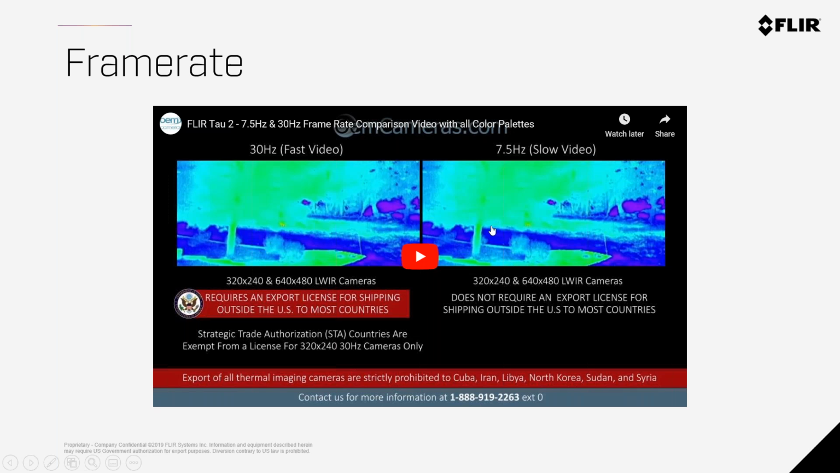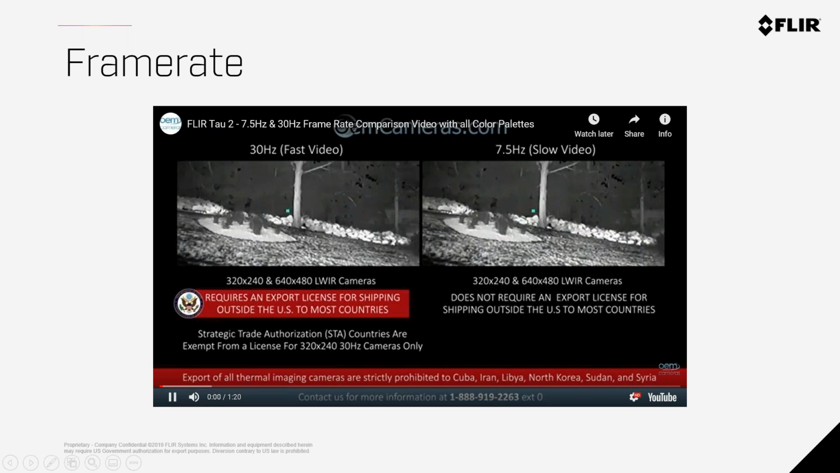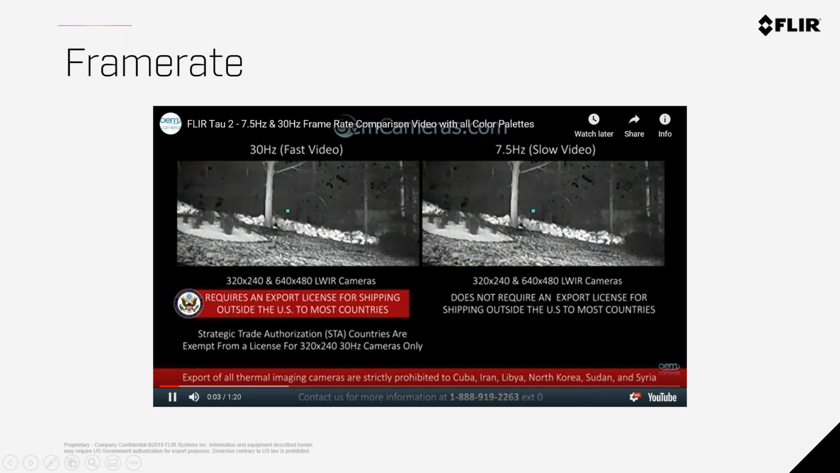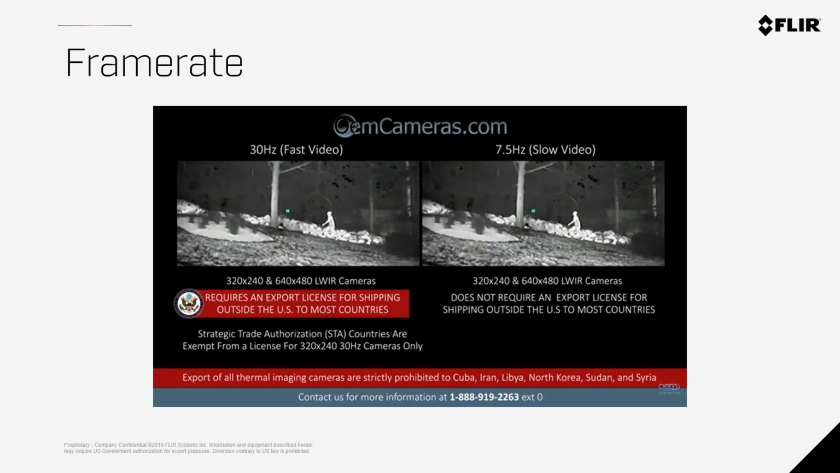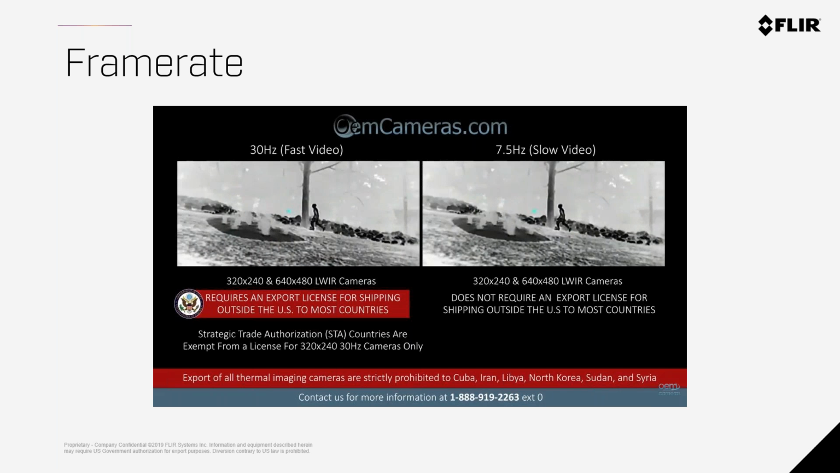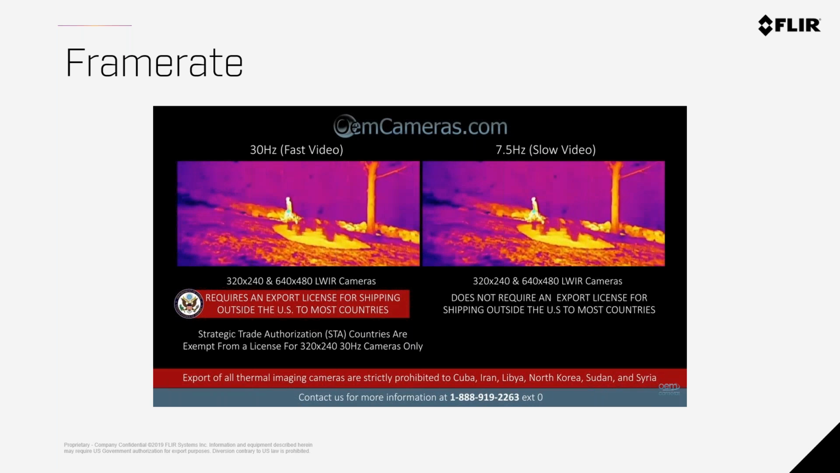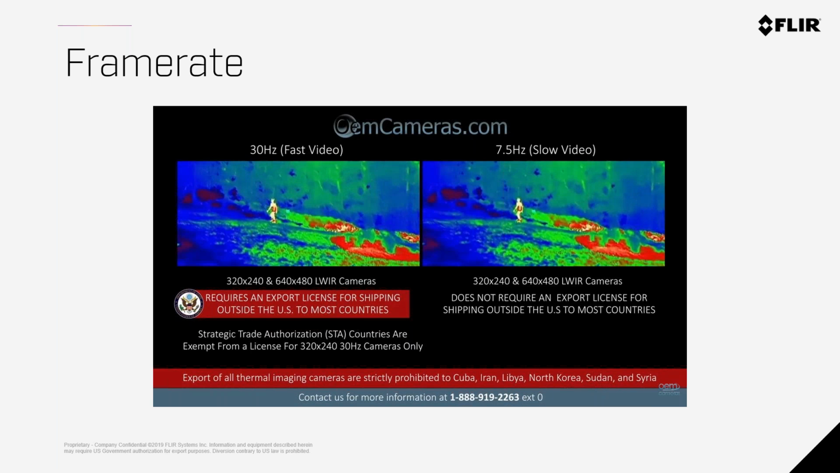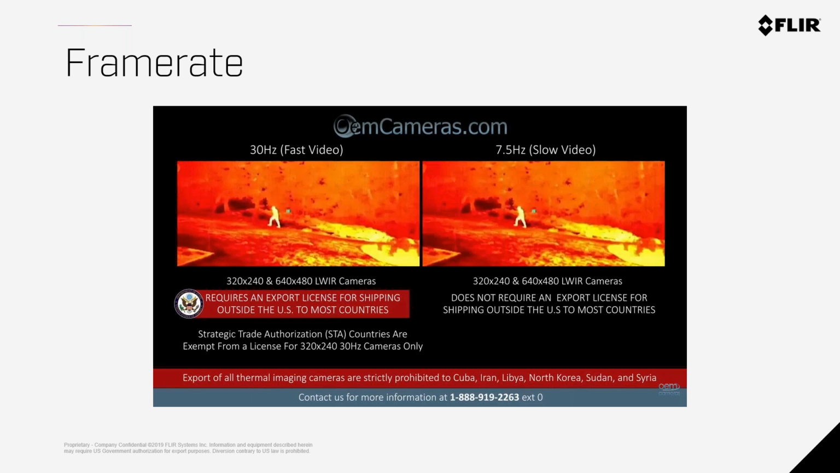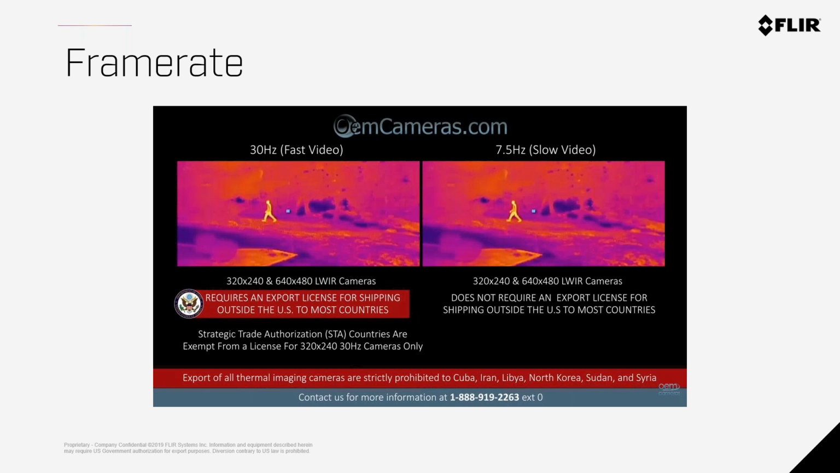Frame rate is something hard to explain, and because we're doing this over a webinar, it might be hard for you to see in this video what frame rate does, but I'm going to play it anyway. On the left-hand side, we have a 30 hertz camera, and on the right-hand side, we have a 9 hertz. Because of the webinar, it might be choppy regardless, but the left-hand side is a very smooth, fluid motion where there are 30 images per second being shown to our eyes. For the 9 hertz video, it's 9 images per second, or 1/3 of what's being shown on the 30 hertz, so it looks more choppy.